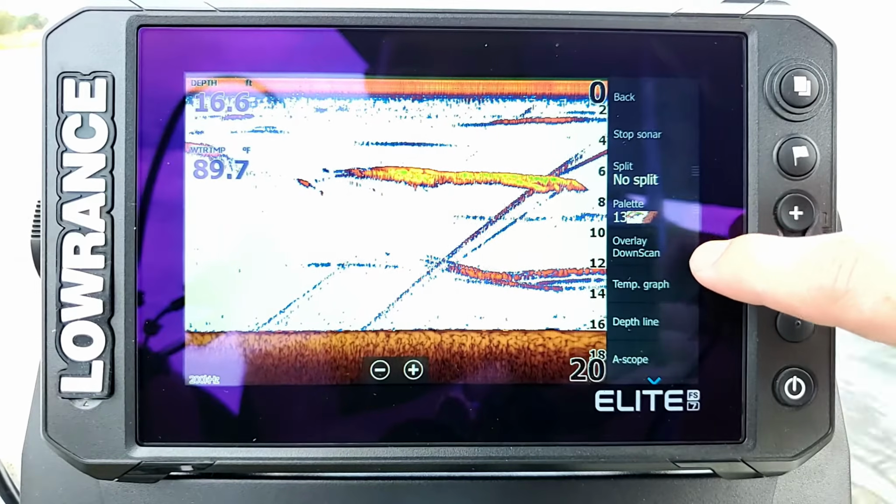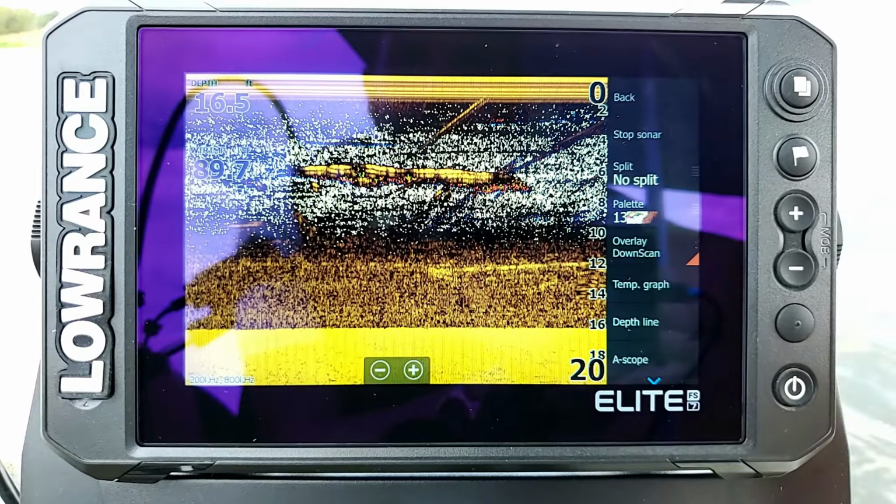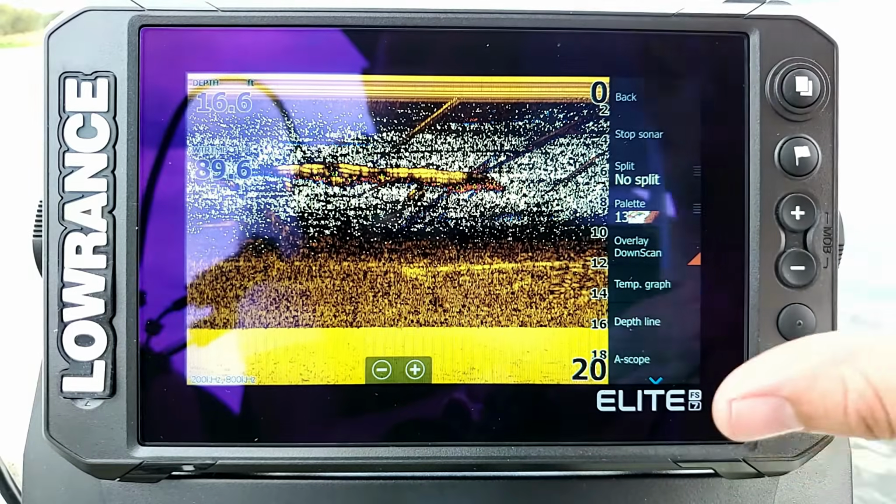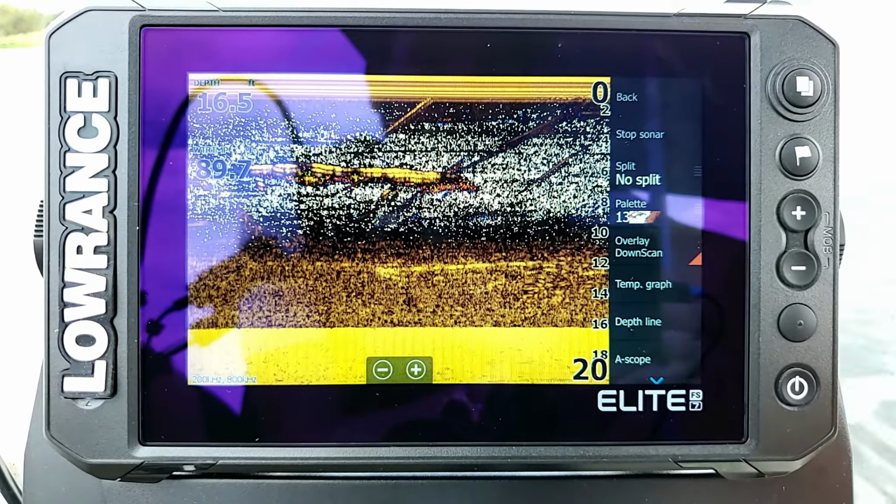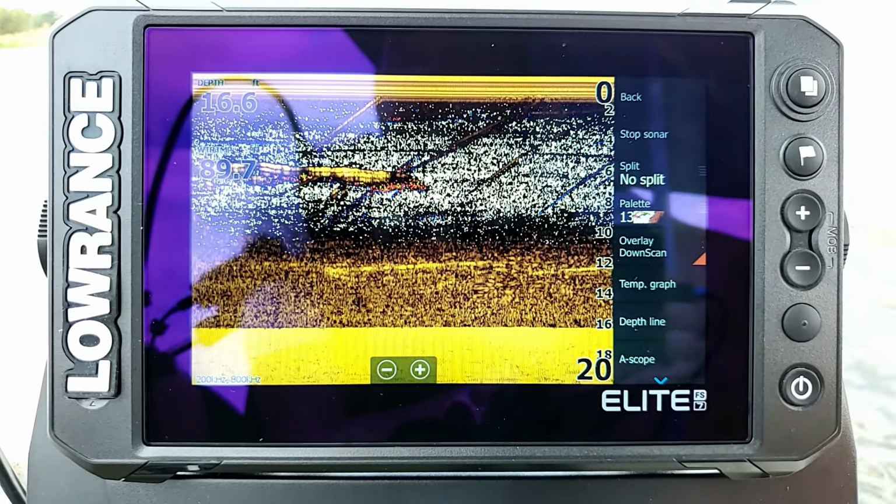Now our next option on here is going to be our overlay down scan. What that's going to do is take our down scan and overlay it on top of our sonar screen. Now I don't really care for this option myself.